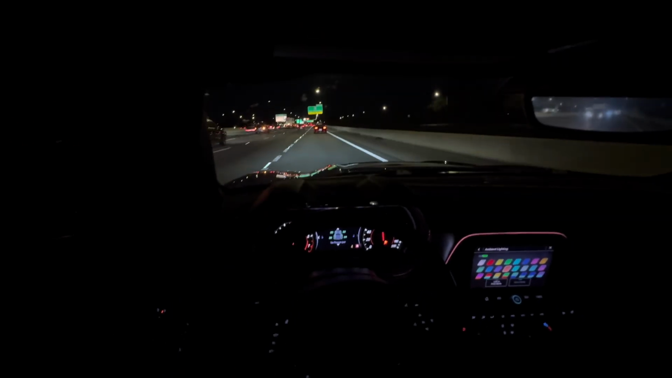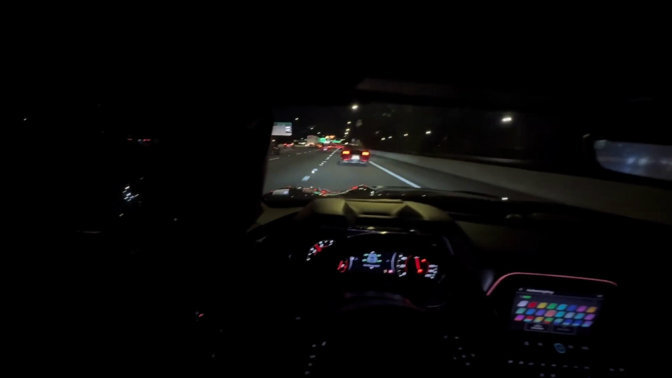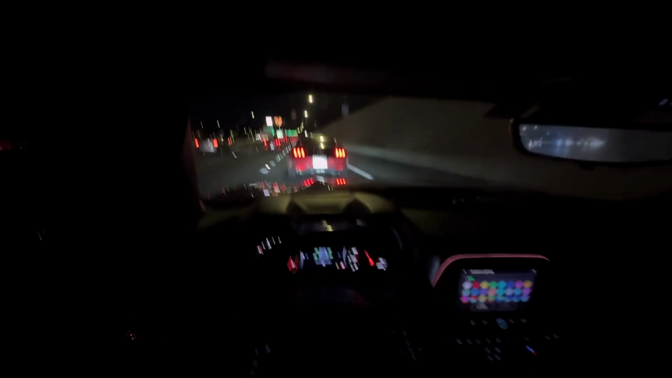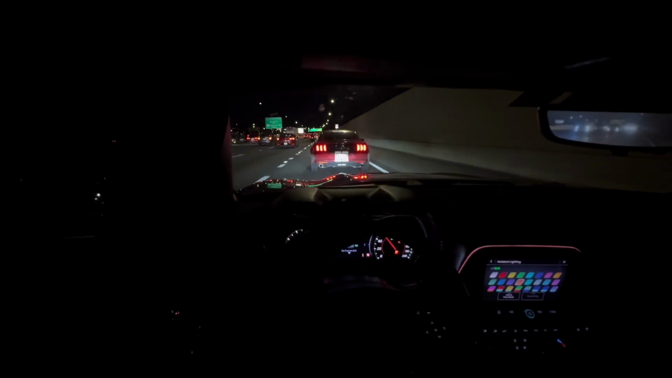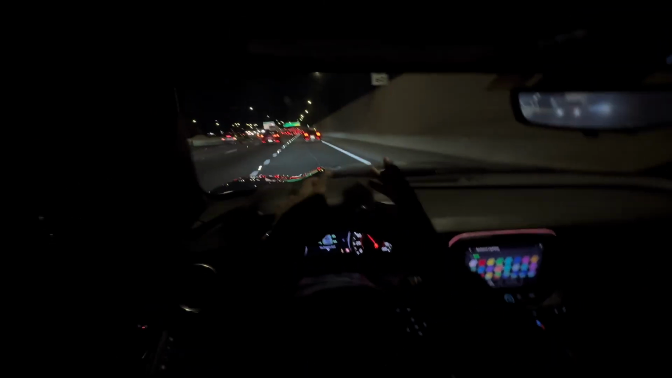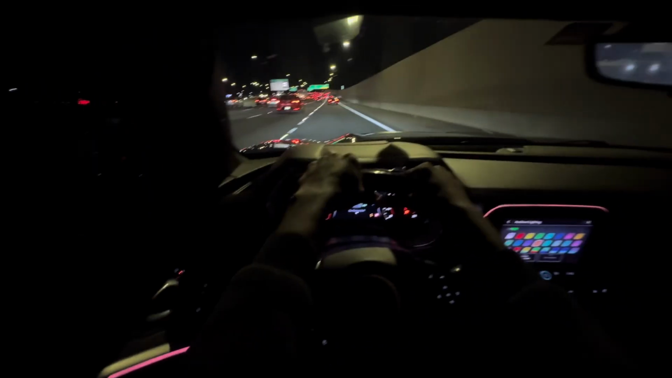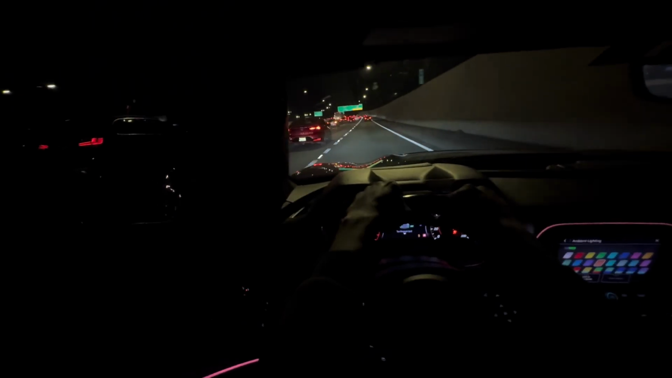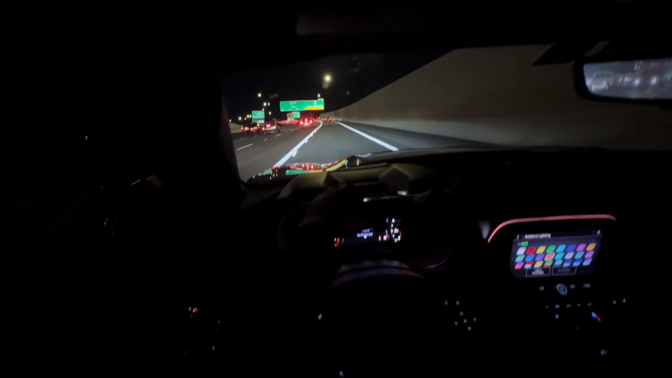No, you supposed to hit that, Mustang. Oh, crash into the back of your ass. Boom. No, don't speed up now. It's too late. We about to go around the curve. The corner. I'm no Dale Earnhardt. I'm just Devin. Oh, whatever.